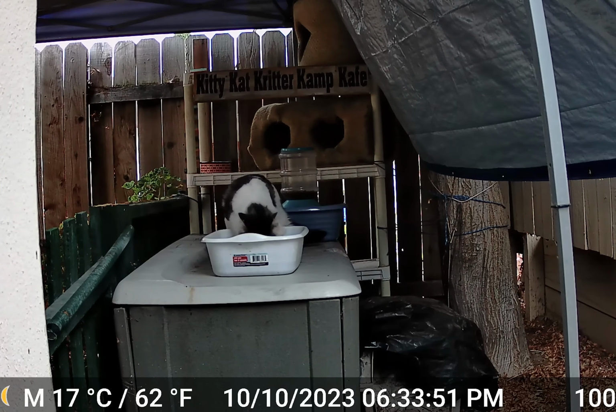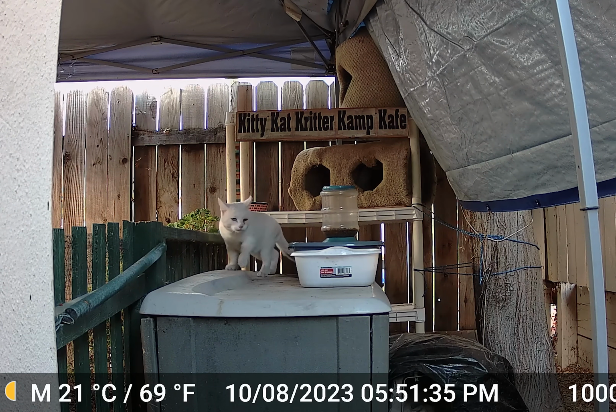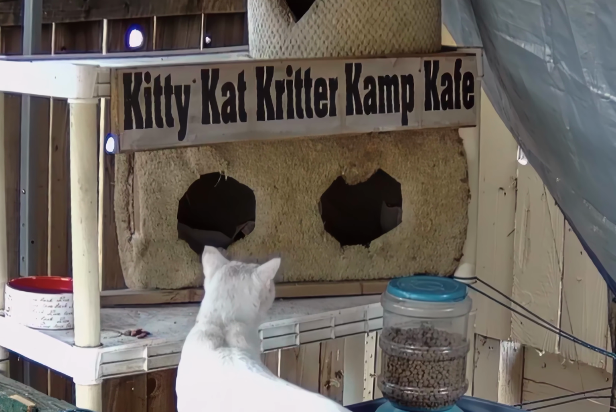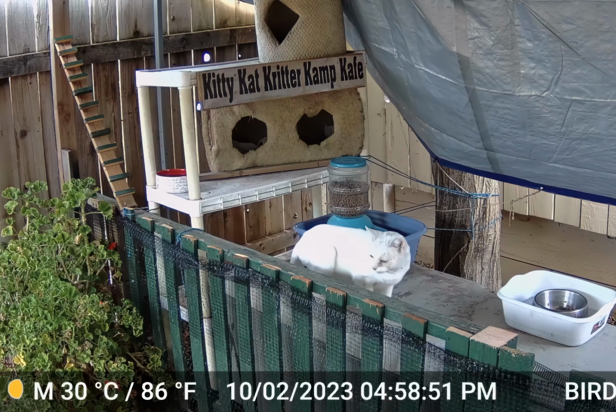I've created a photo list of who's who of some of the nightly visitors. I will mention first that both Mama Kitty and Willow attend our little night buffet these days, and it's pretty cool. Willow looks fit and healthy. We named all of these guys, and so let me introduce you to the night crew at the Kat Kritter Kamp Kafe.